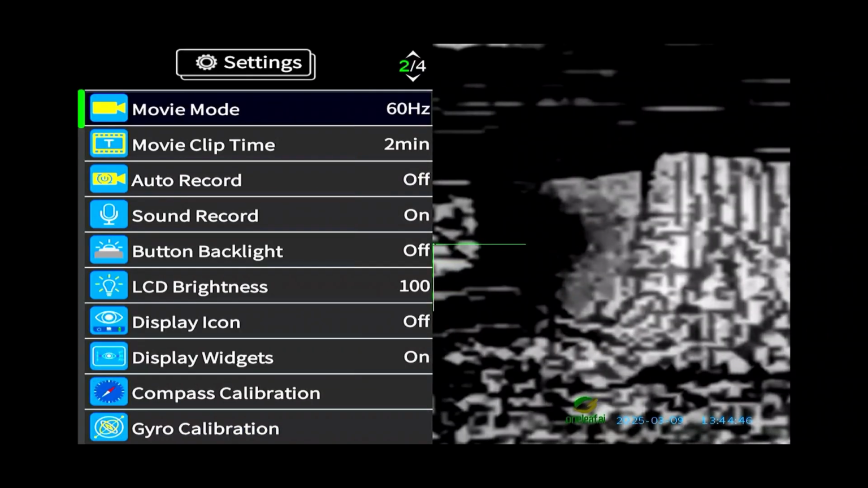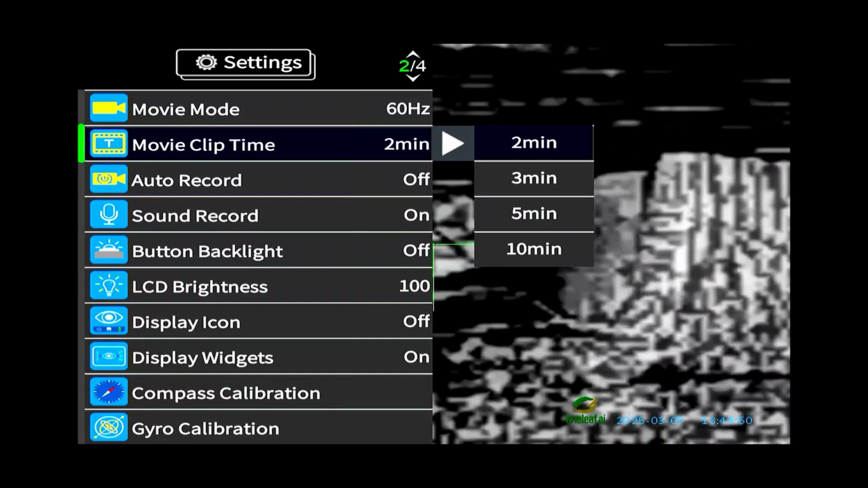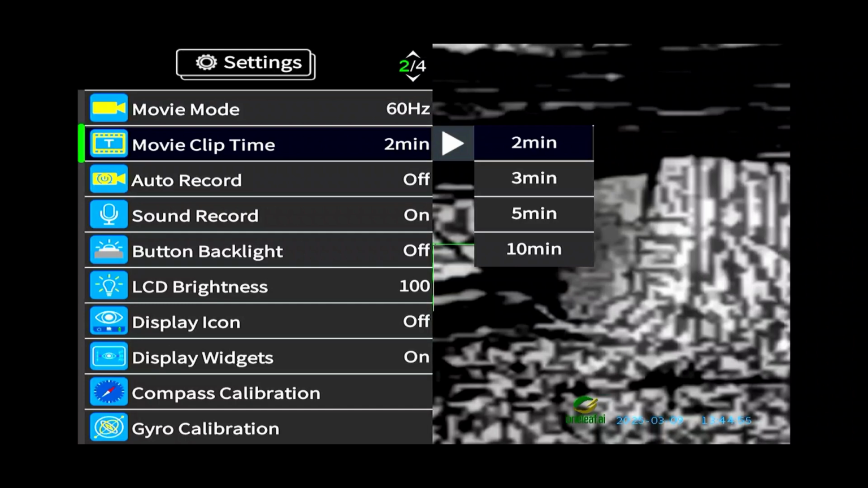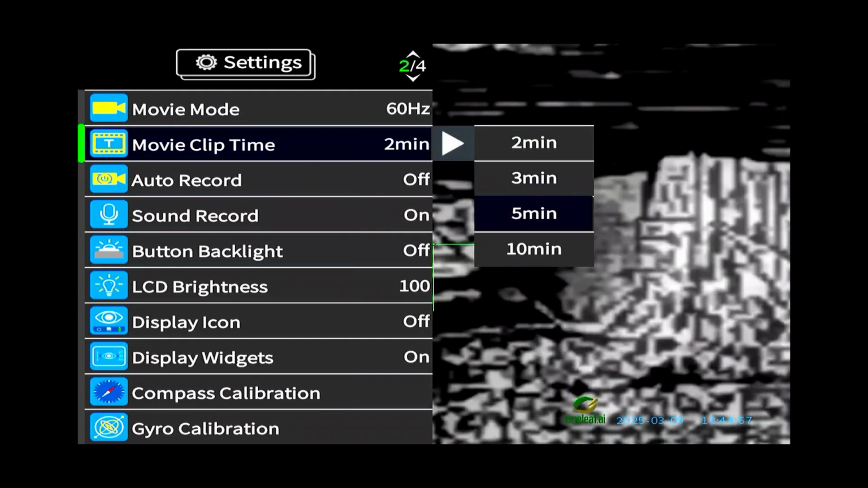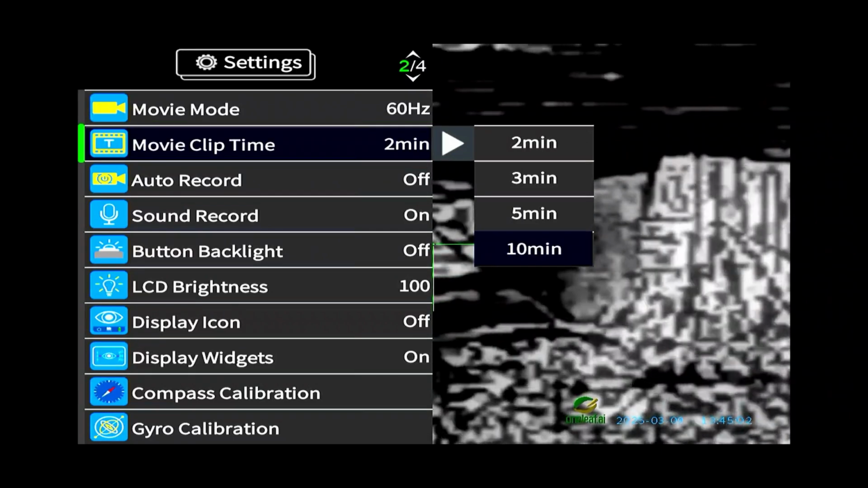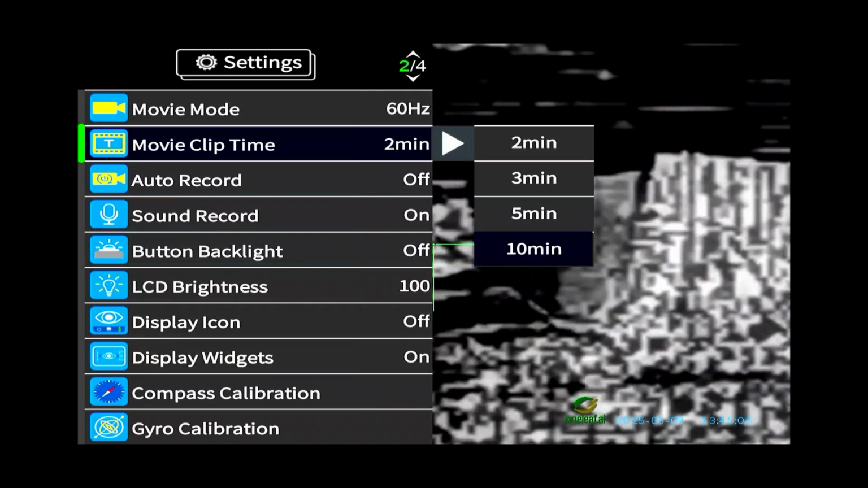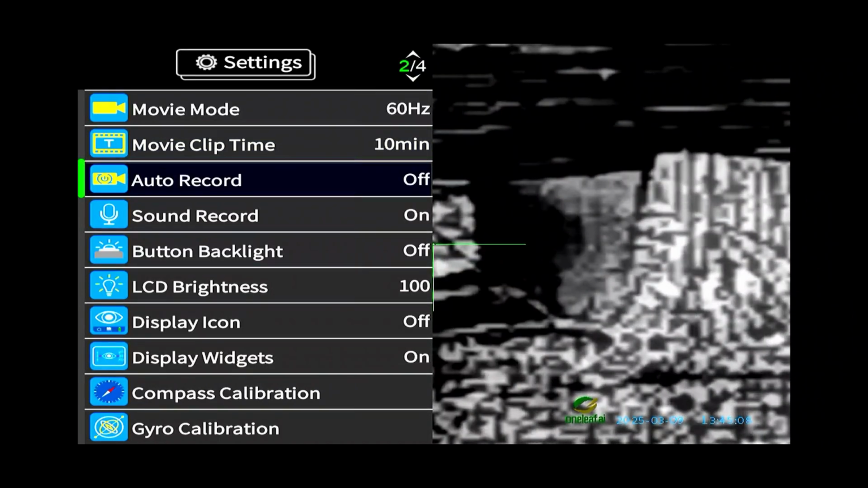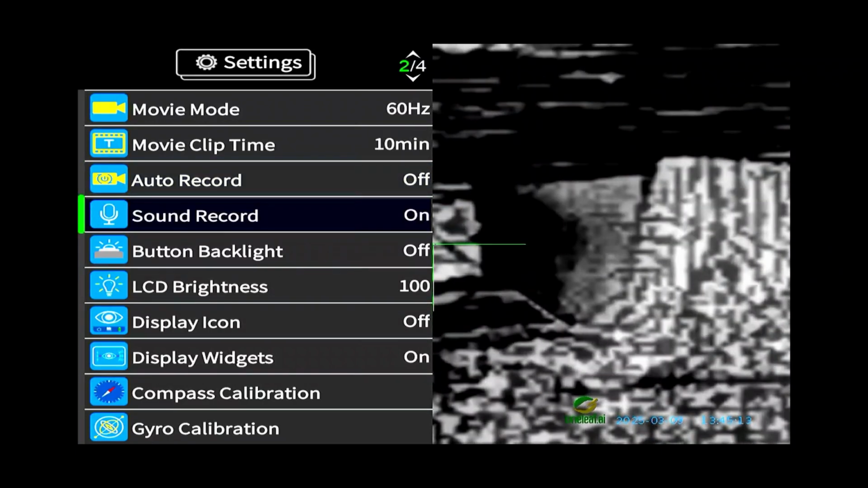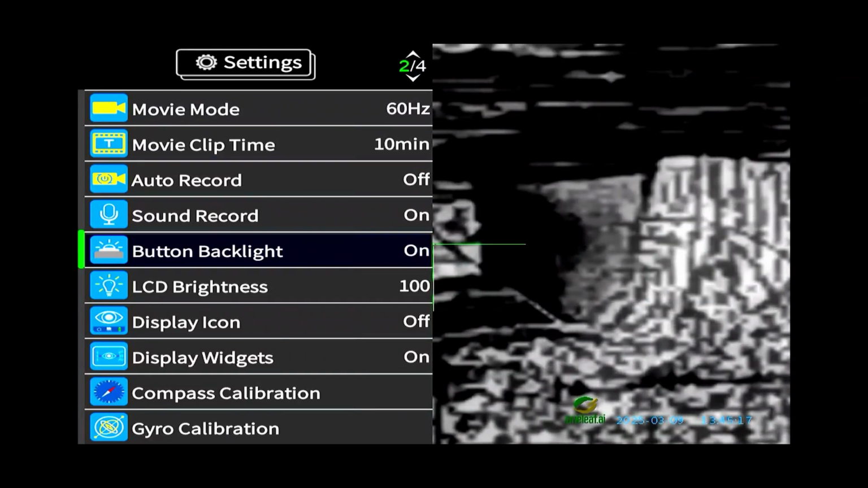Magnification adjust, movie mode 60 hertz, movie clip time, so this is just record. You want a 2-minute clip, then it's going to stop and start another video, or you can go to 10 minutes, so it records a full 10 minutes, stops, restarts it, so it's kind of like an endless loop, like a security camera. You go 10, auto record, that senses recoil, sound record on, button backlight, huge, love it, on,